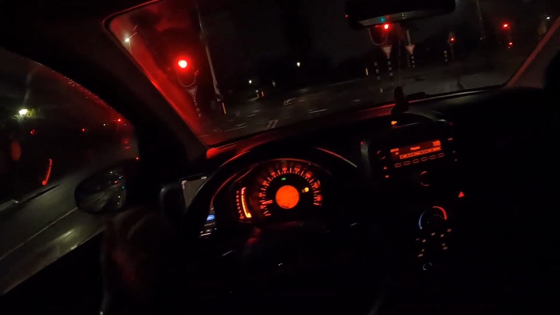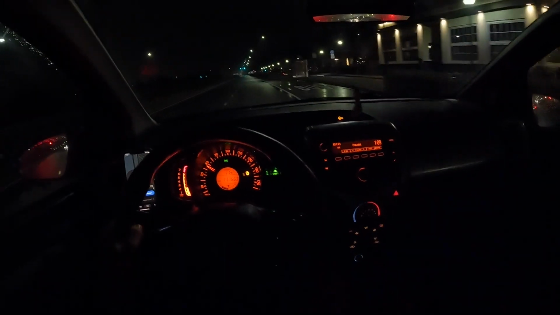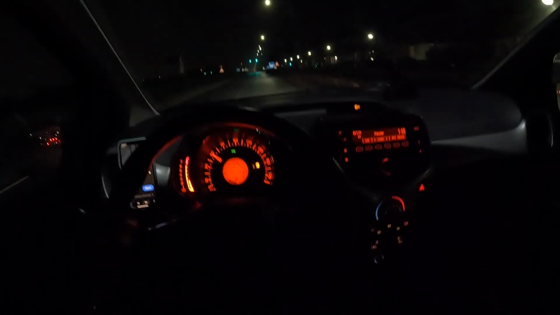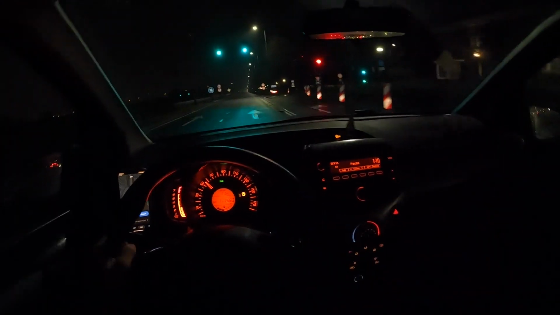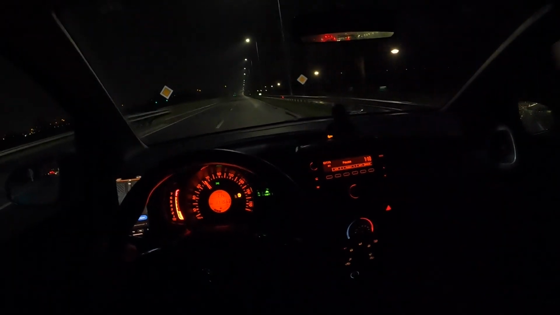Engine wise, I can't really compare it because they're both pretty slow cars. This one has 68 horsepower. I think the Up has like 70, or I don't know how much exactly. Both 3-cylinders. It's basically the same. I mean, if I full throttle, look at this. It's not going. It's very slow. Holy shit. But engine wise, the same.